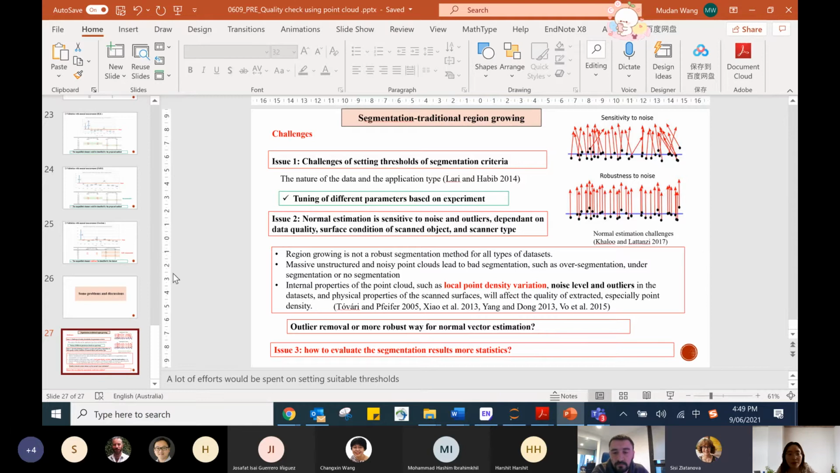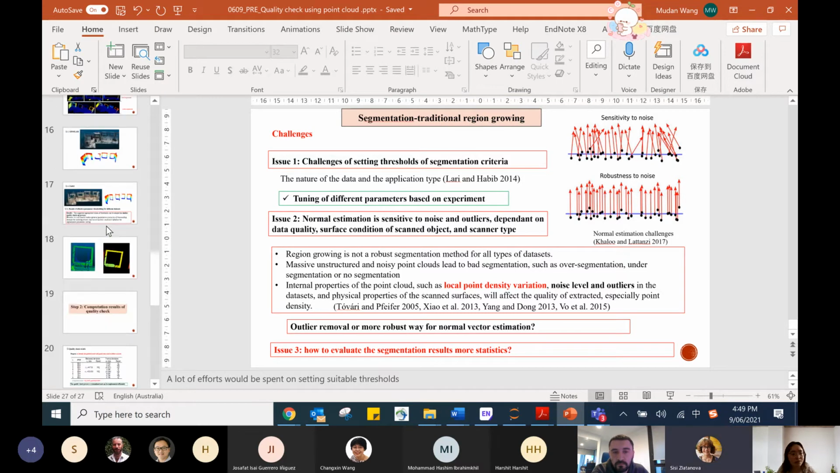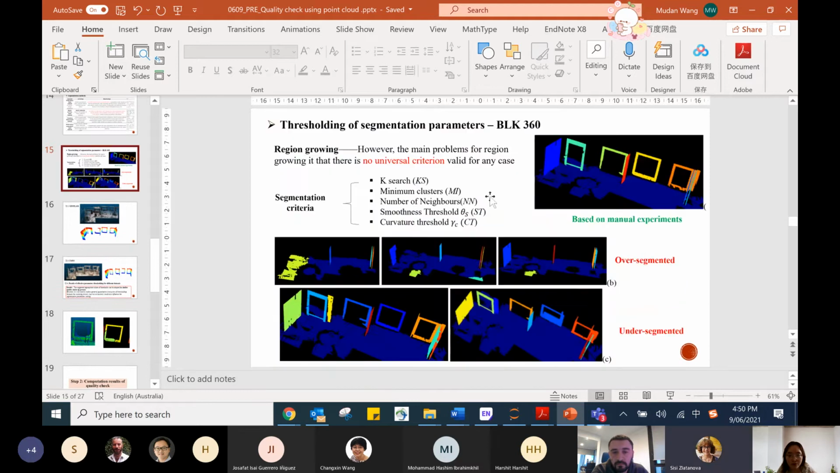Yeah. For the BLK, I made two segmentations. One is without the outlier removal, and one just uses the data that I have collected, and the result could be different. I mean, the segmentation threshold result could be different. But if we have used the outlier removal process, the result could be much more stable.